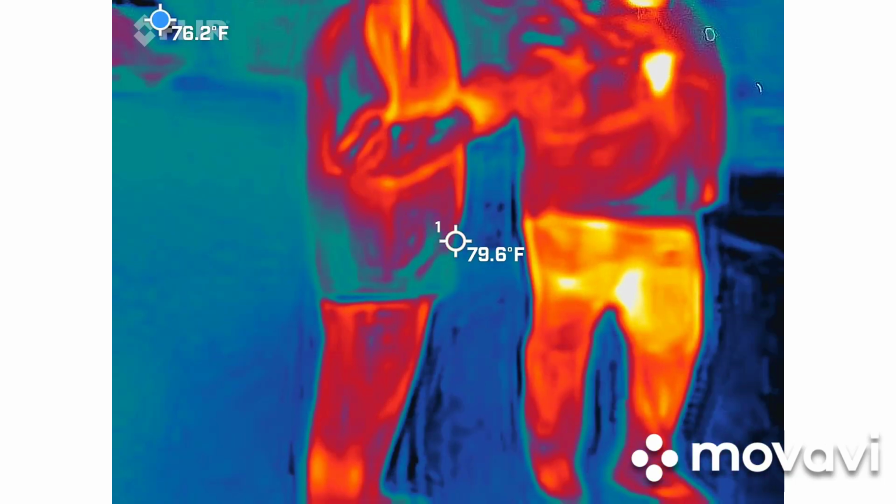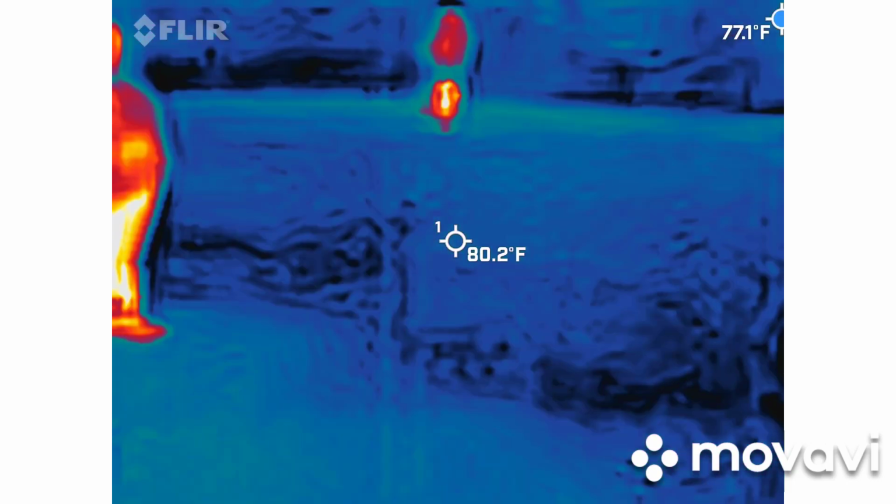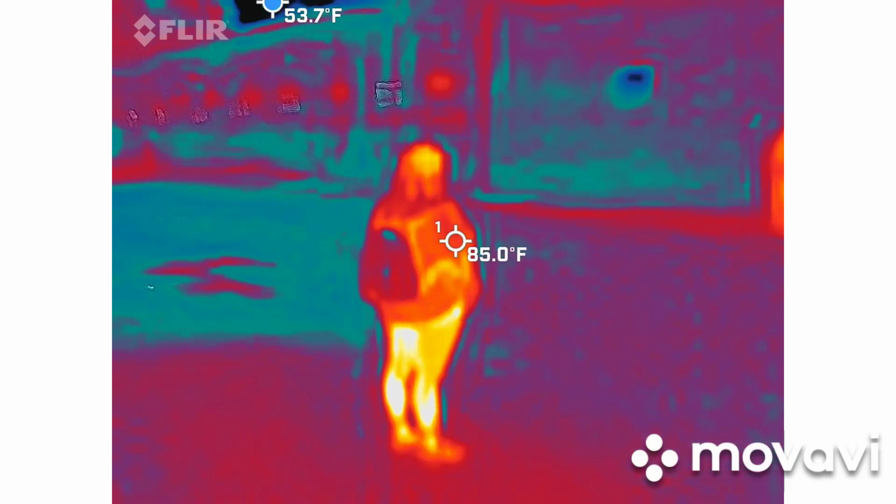So, should I try to leave just the long range as much as possible then? No, I mean, we want the short range on, keep it as bright as possible. Yeah.